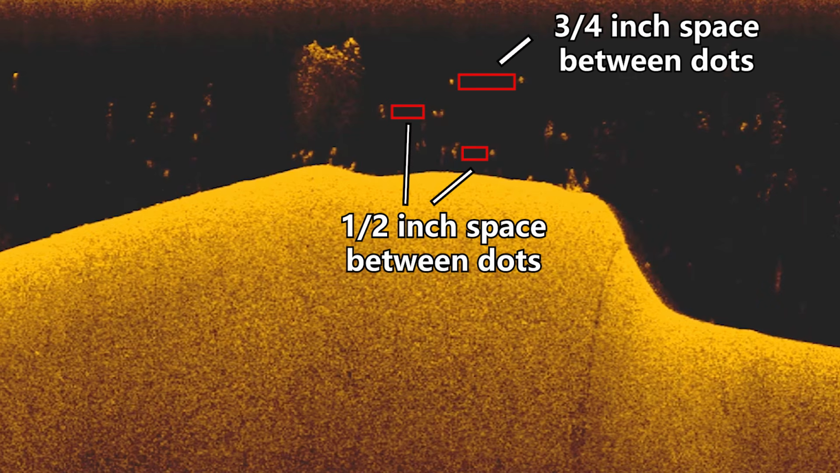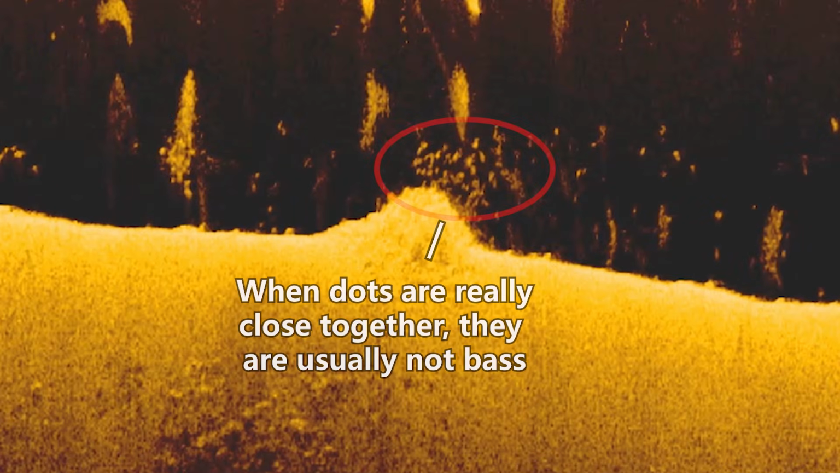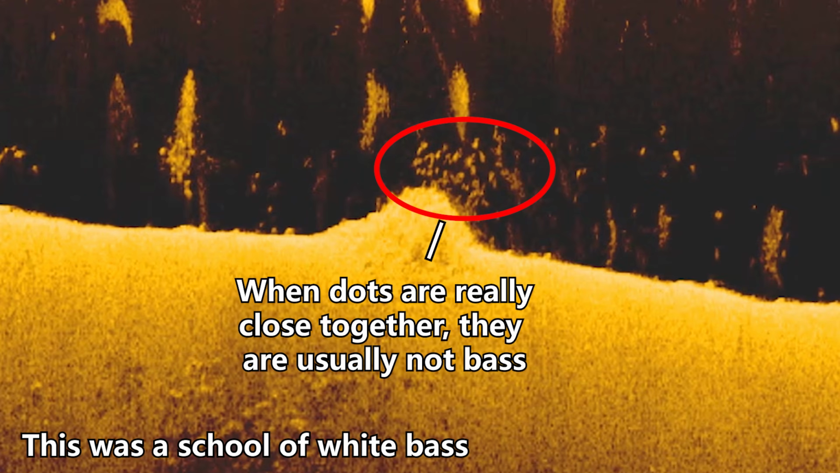The next thing I'm going to look at when I'm trying to determine whether a dot is a bass or another species of fish or something else entirely is how much space there is between dots in my image. A lot of times when you see fish on your Fishfinder, you'll see that they're grouped up with 10 or 15 other dots. And if you see that these dots have anywhere from a centimeter to a half an inch of space between them, these are most likely going to be bass. But if you see that the dots are really, really tightly grouped together and they're almost right on top of each other, that's most likely going to be another species of fish, like crappie, white bass, etc.